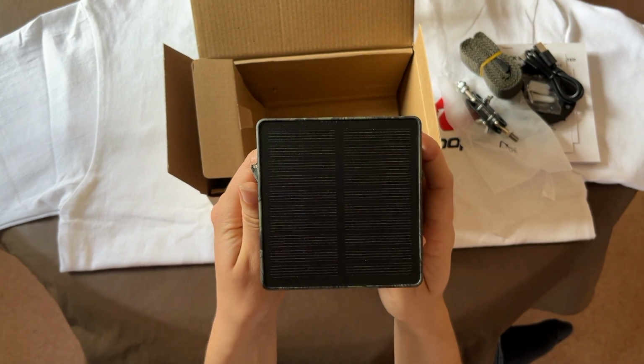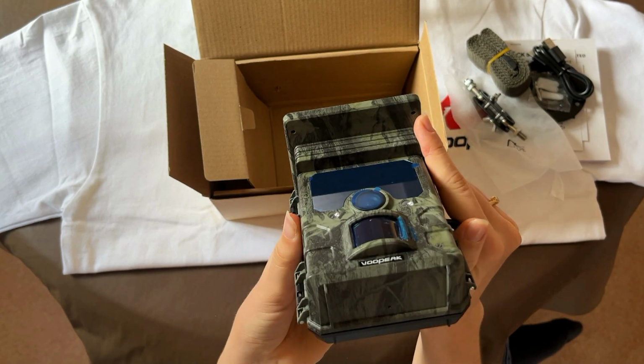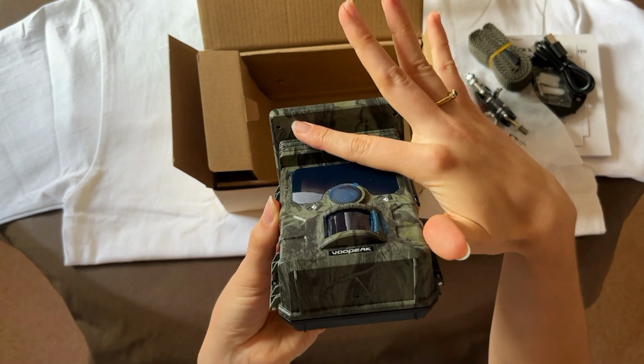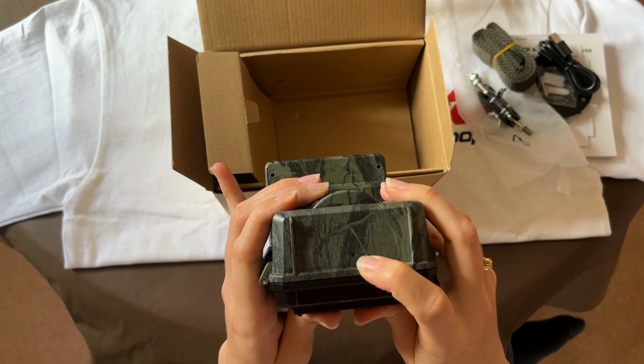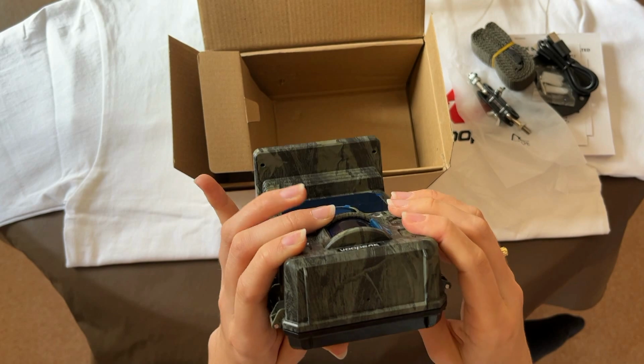On top, we've got our main solar panel, and underneath we've got some drainage holes. So if any water gets in underneath the solar panel, it can drain out of these two holes here. On the bottom, you can see a small hole, which is where we put that thing we saw earlier, which can reset the camera.